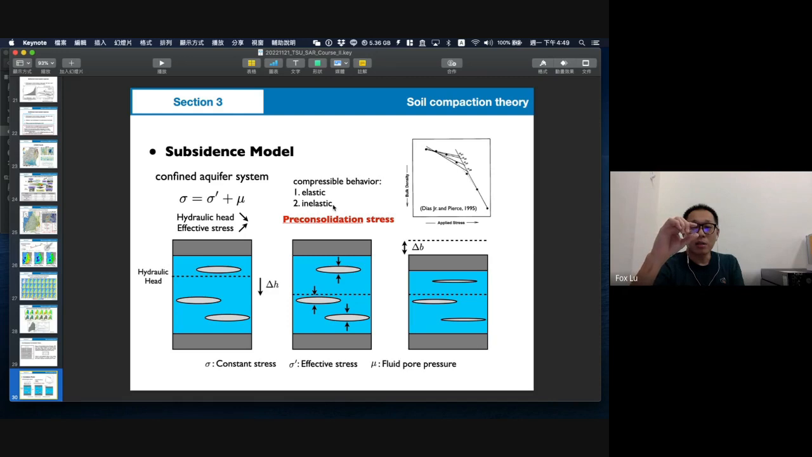So when the water inside the clay is output from the clay rock, the clay will become thin. When that happens, we cannot use recharge water to make the clay become thin as original. So that's why some people say land subsidence cannot be rebounded to our original situation. So here we will focus on the elastic and the inelastic compression behavior.